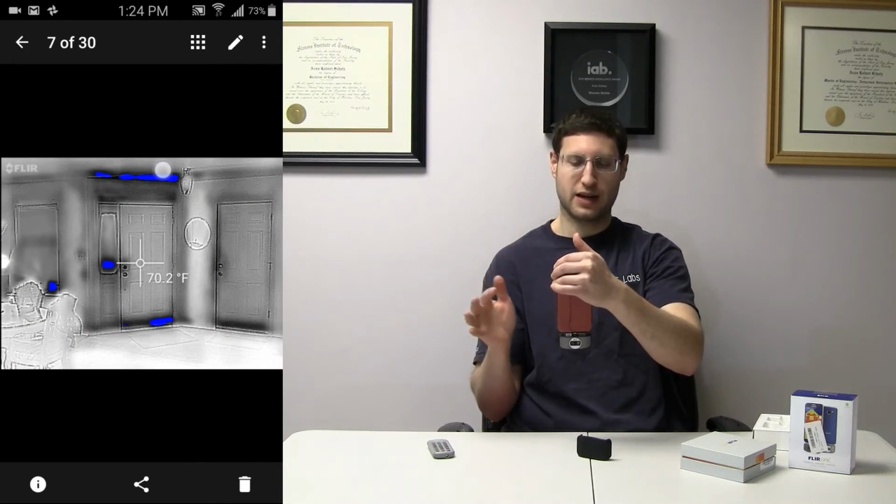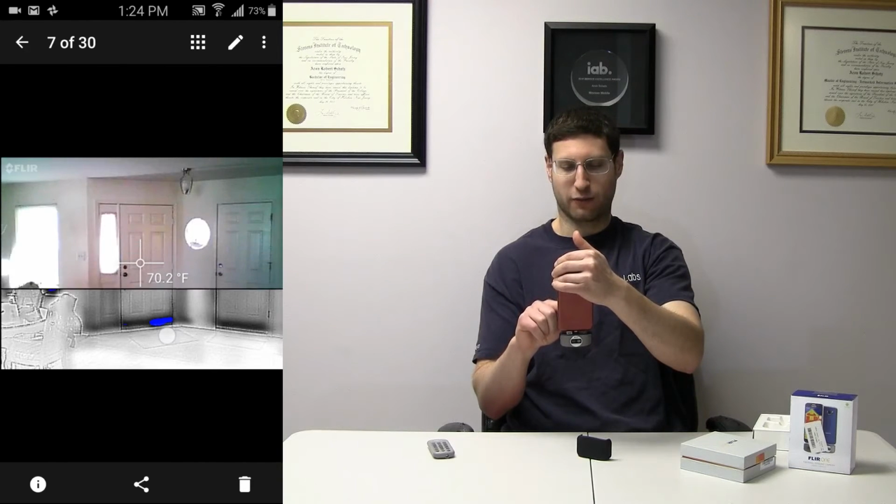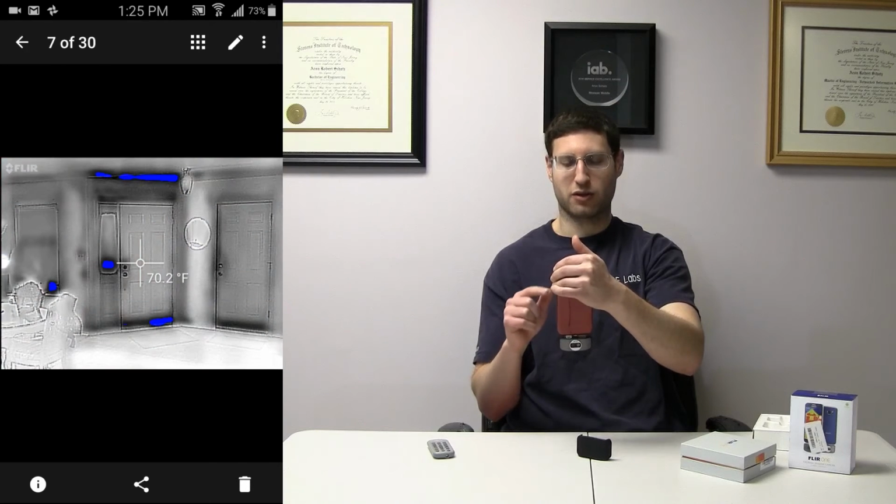So like you can see in these cold spots in my house, and you can see that's the front door, that's the garage door, and that's the window over there. So that's where the cold spots are. Pretty cool stuff. Think about this. Are you going to probably run out and buy this now? Maybe. Let's talk about the use cases.